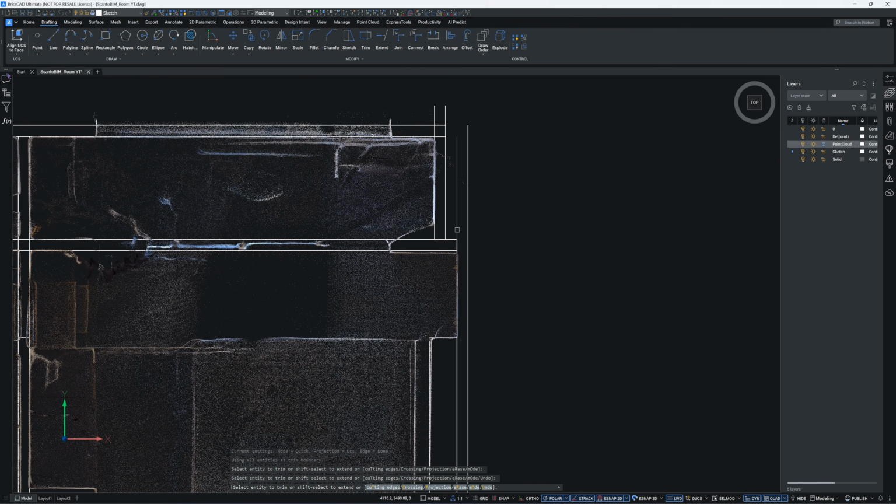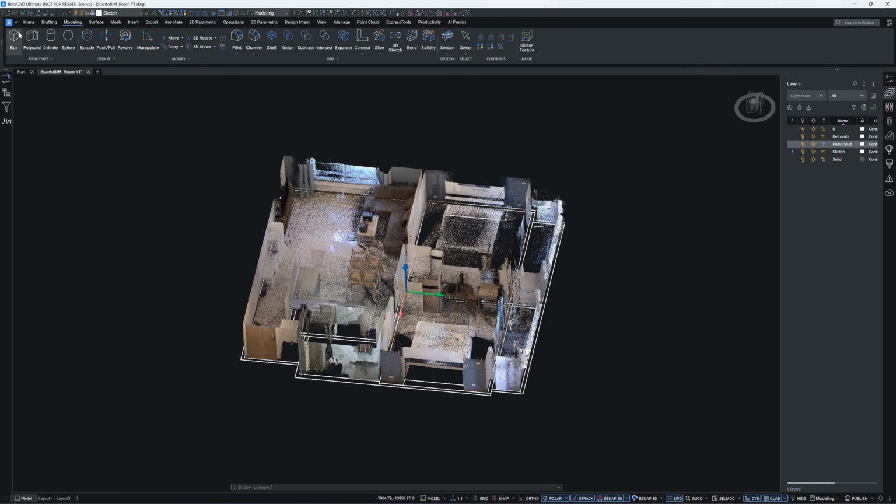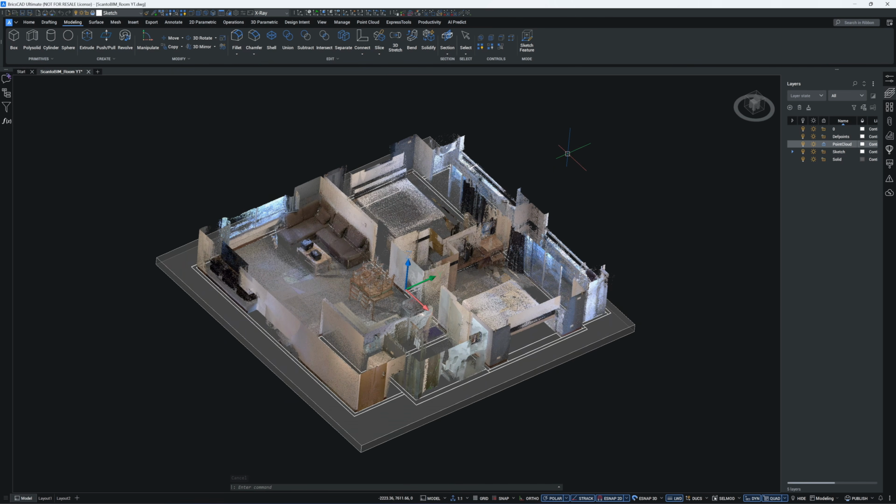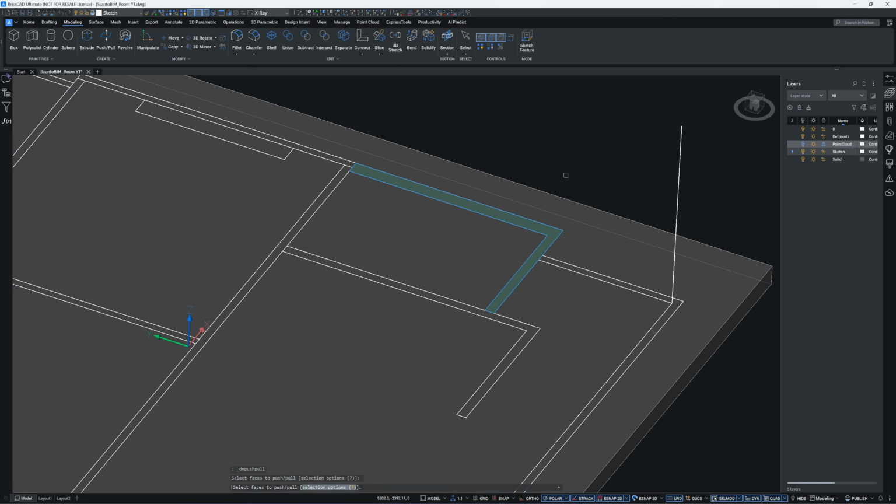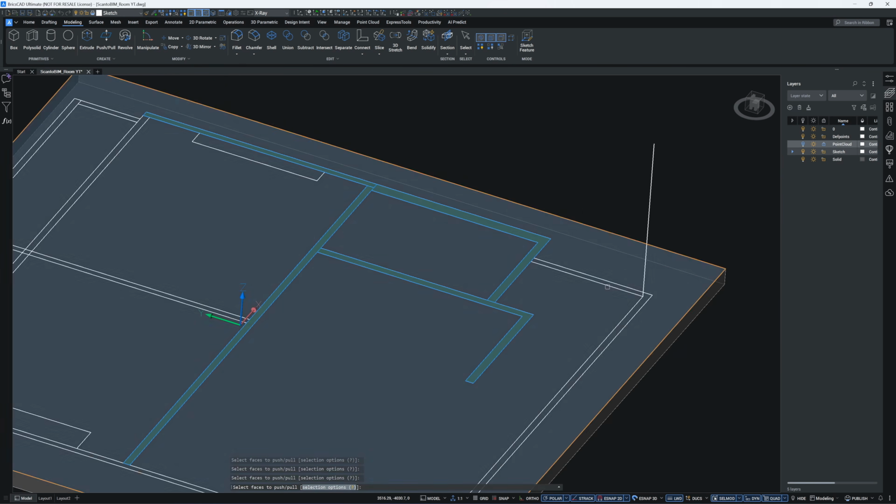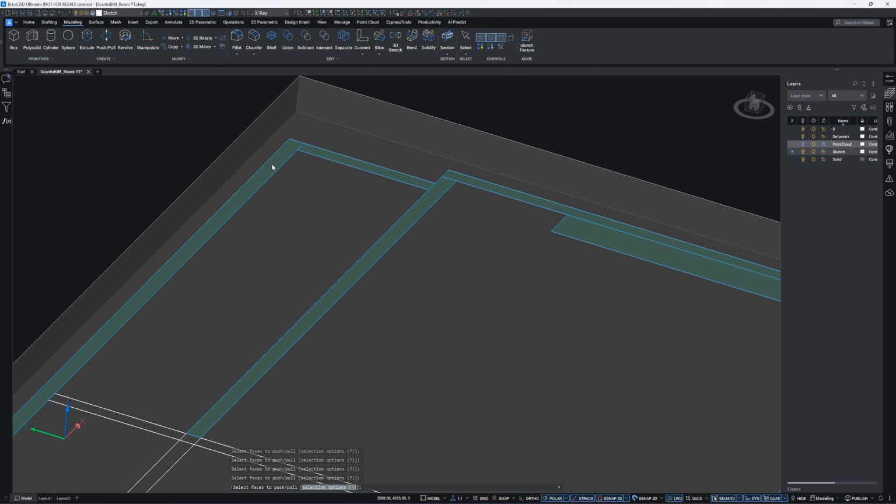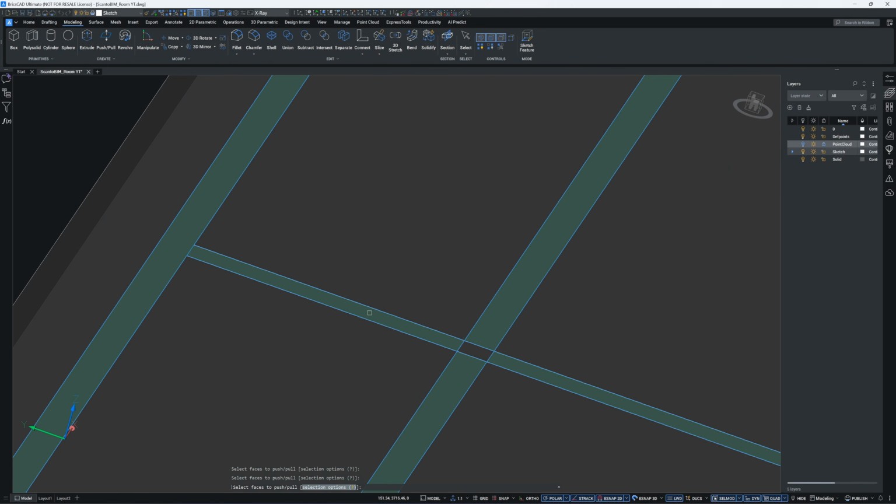You need to crop the point cloud at different heights. This gives the clearest view of the wall location. Next, I will create a solid box that is larger than the wall area. Since the push-pull command needs a solid to work, I will use it to pull the walls up. With push-pull, you don't need to join the sketch, which makes it super fast to pull up all the walls.